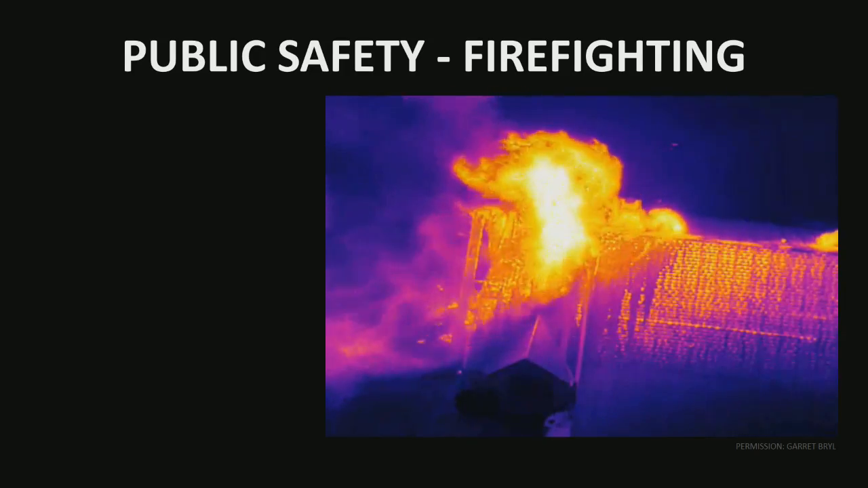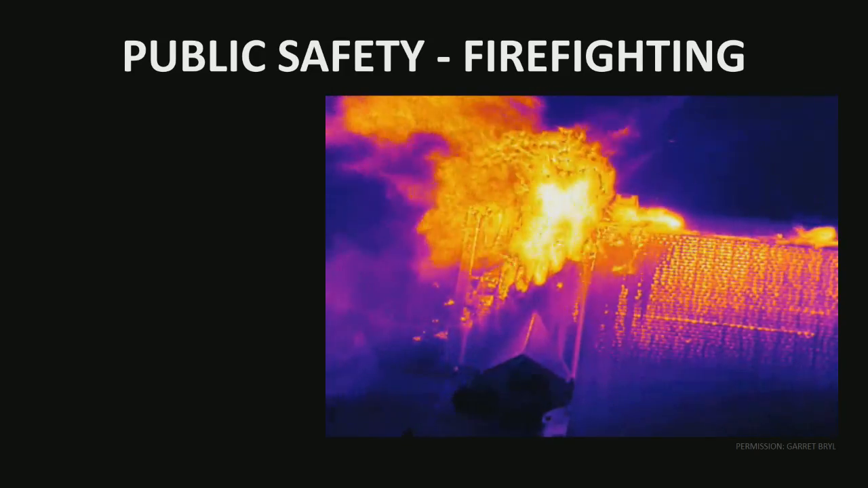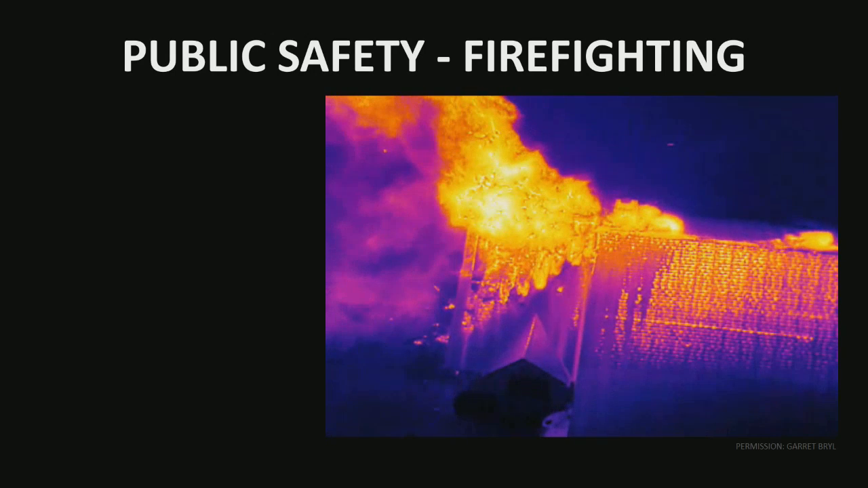And this is all being done without a cameraman on the ground getting in the way and also being exposed to the dangers that are firefighting. So this is one way that it's being used and is quite critical.